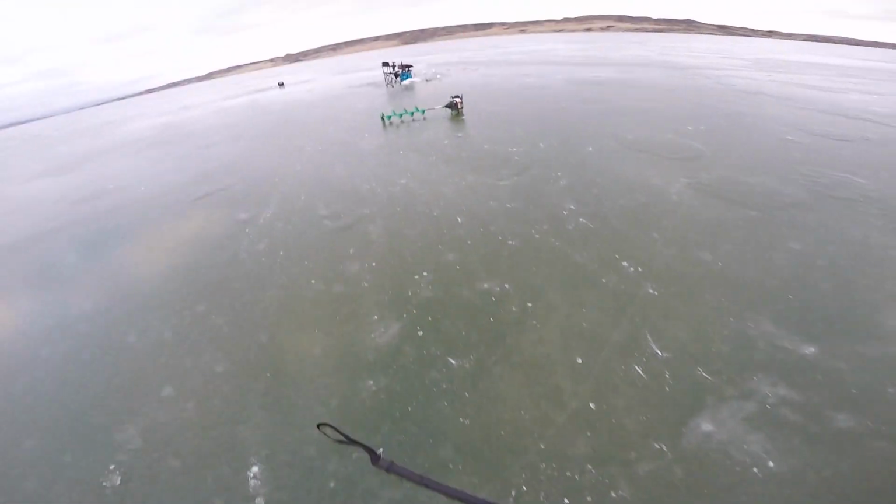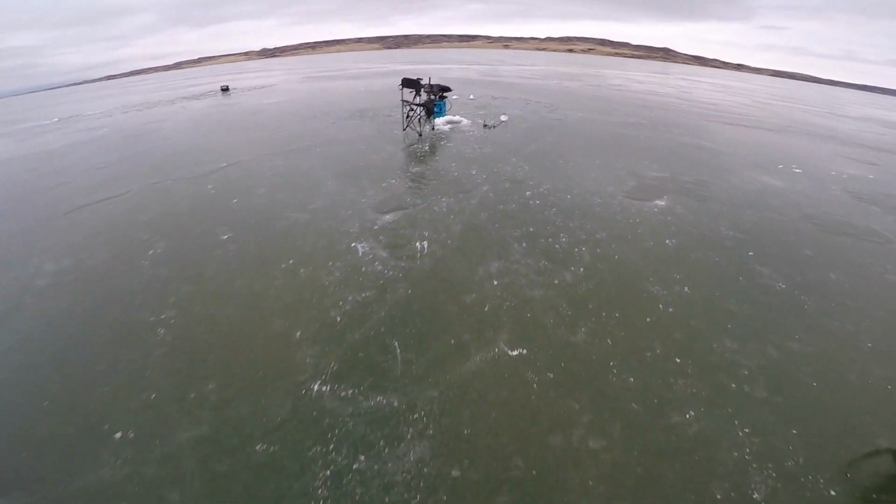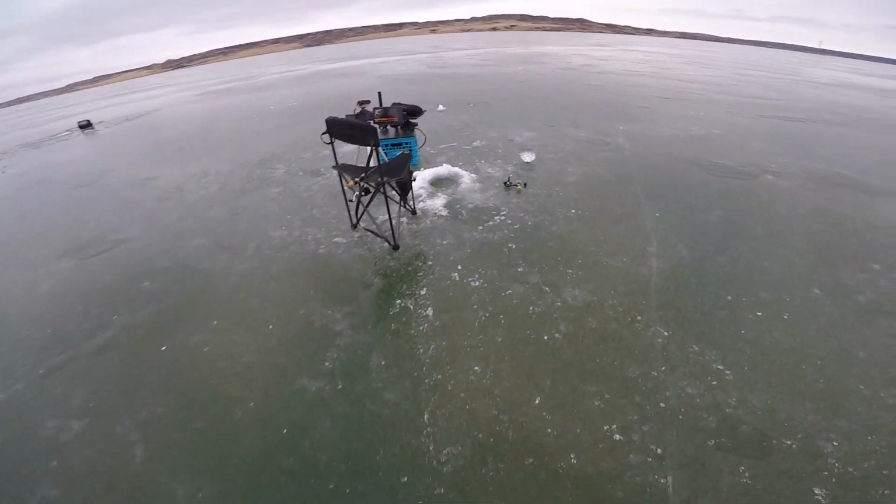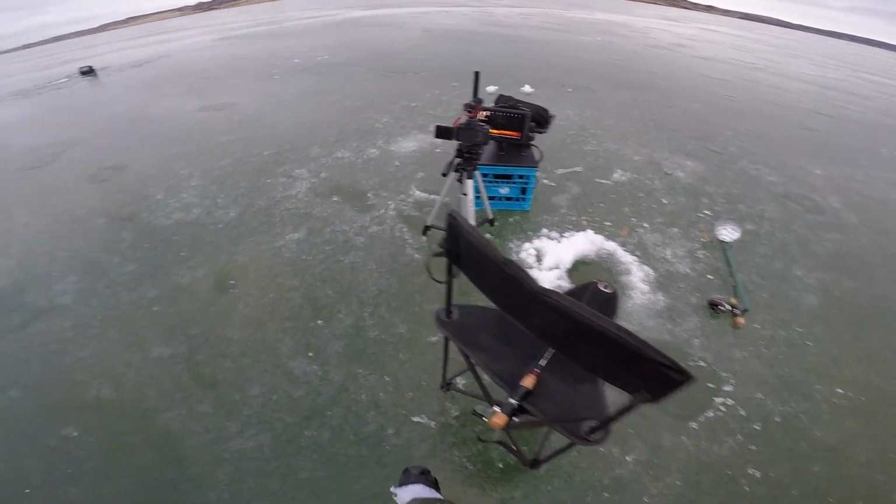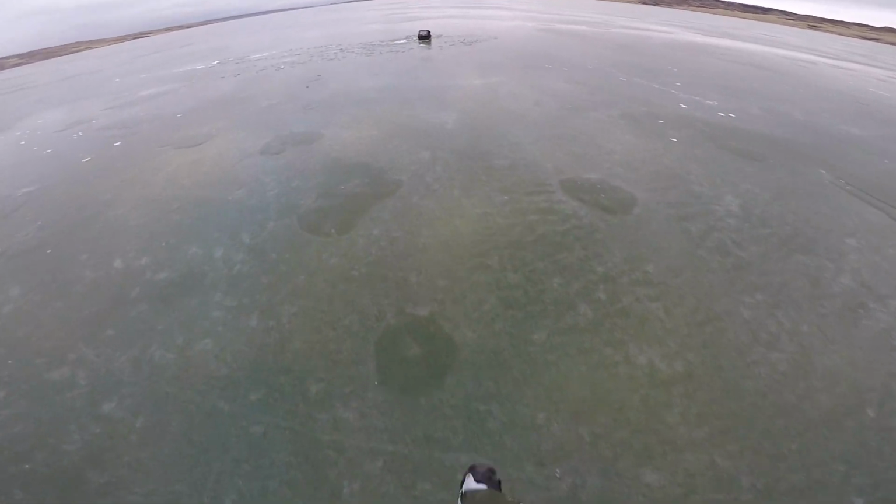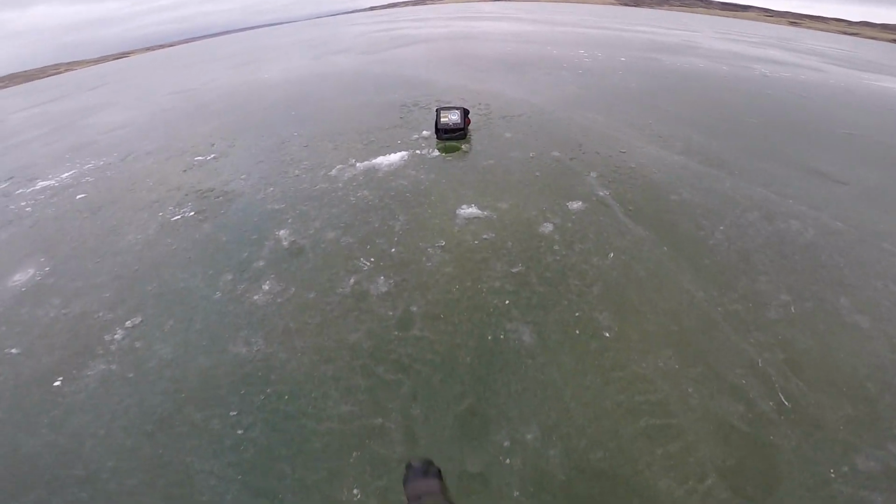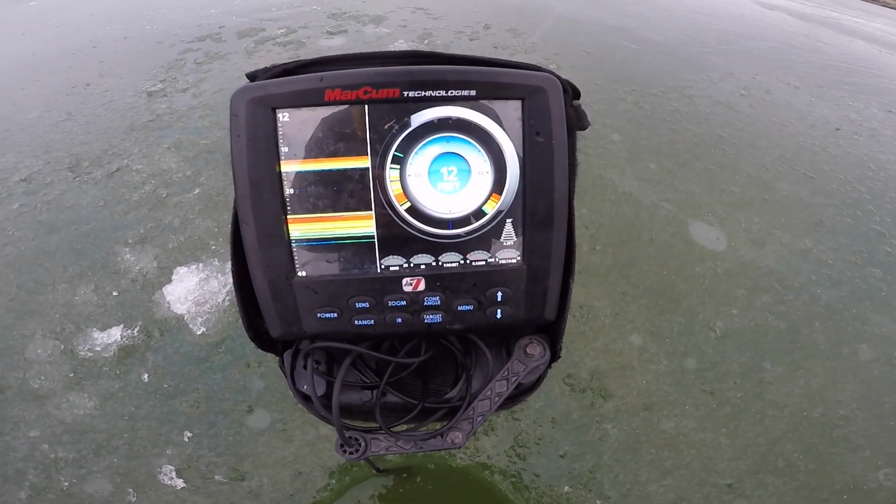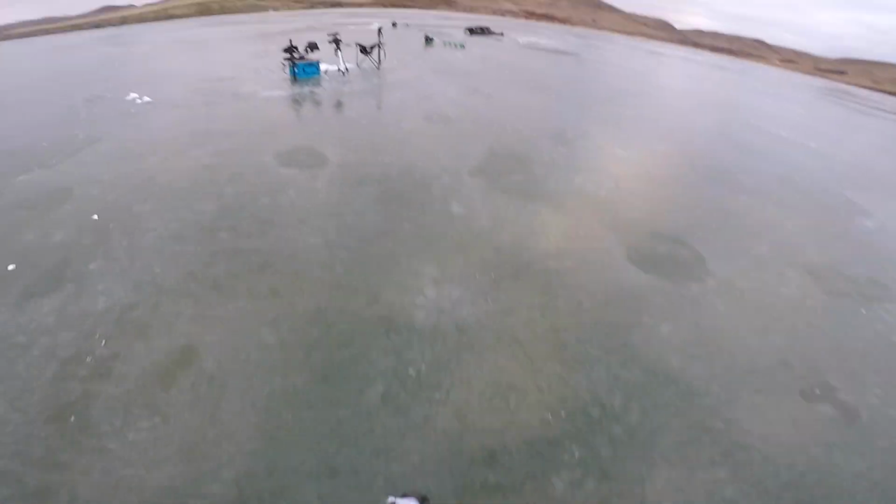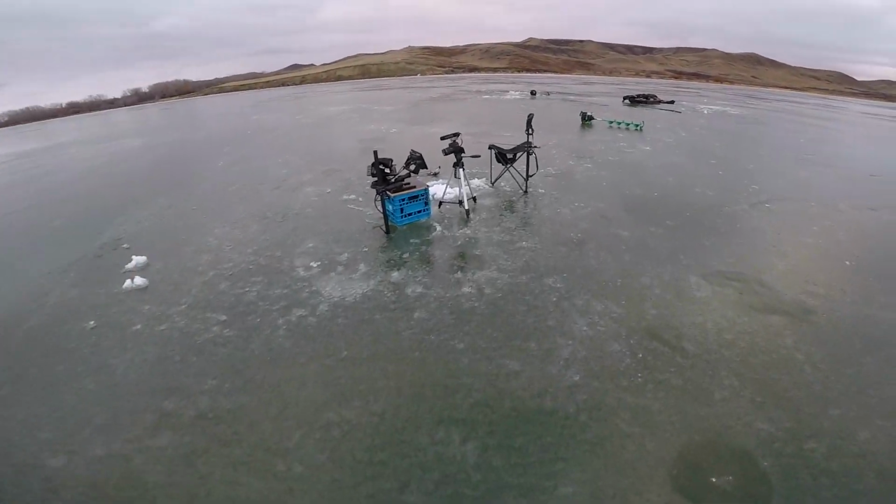And then I moved over to this hole because I was actually checking depth with my Marcum sonar, my Marcum LX7. And this was a little bit deeper and I was marking some stuff, so I moved everything over here. And then I actually just have my Marcum over here in this hole. I walk over here occasionally just to see if there's any fish on the screen. None, as you can tell. But I think I got like 6 holes out here. Yeah, something like that.